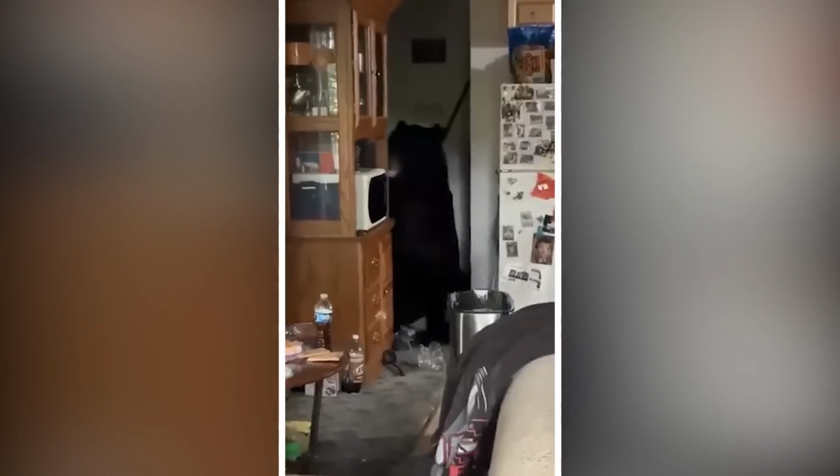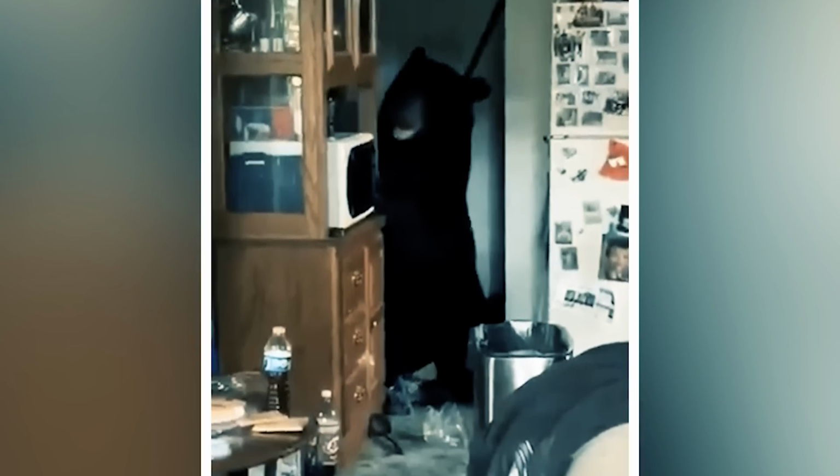Uninvited guest. Imagine walking into your kitchen to find a furry, four-legged friend munching away on your favorite snacks. That's exactly what happened to a woman in the Poconos, Pennsylvania, when she stumbled upon a bear enjoying a cozy kitchen feast. In a surreal scene, the bear was spotted peacefully devouring graham crackers, seemingly oblivious to its unexpected host.